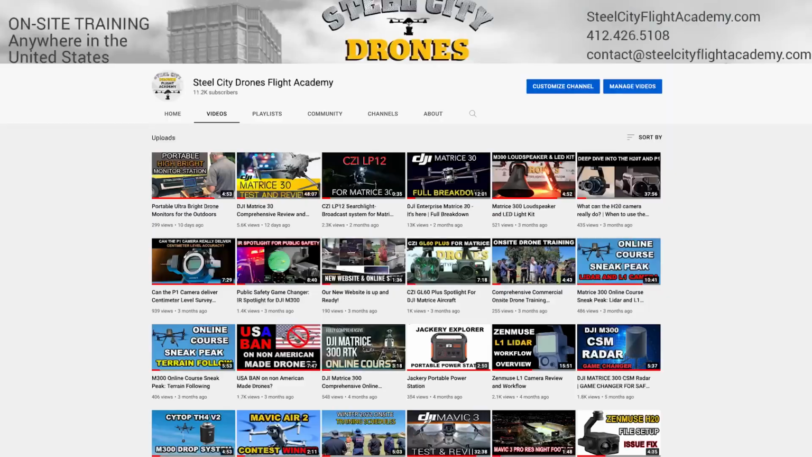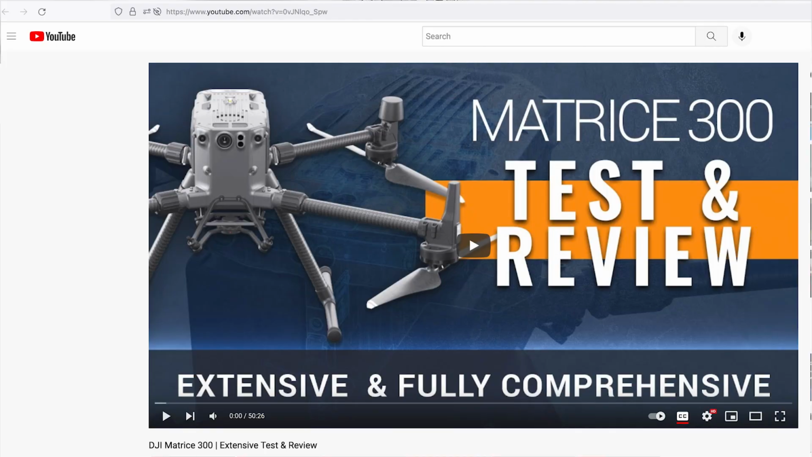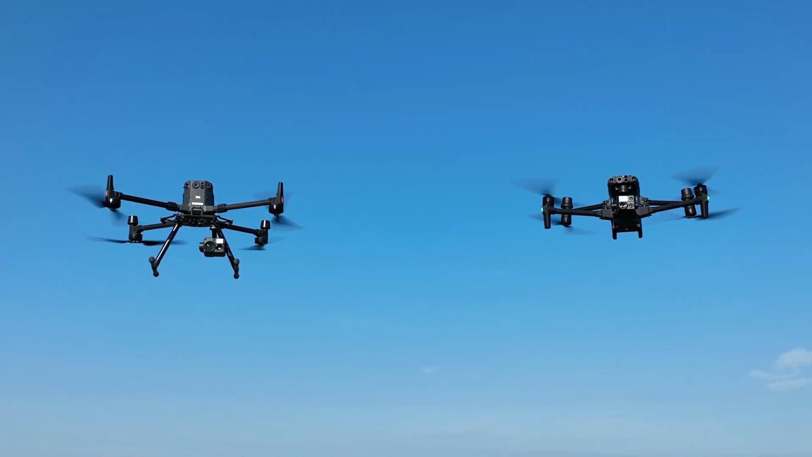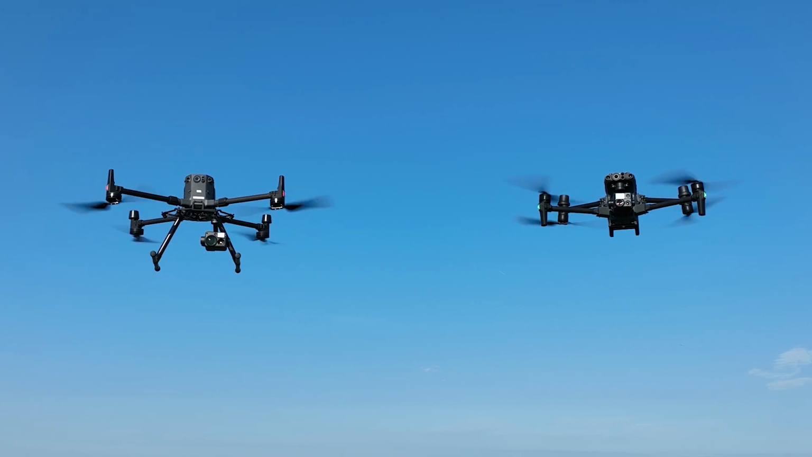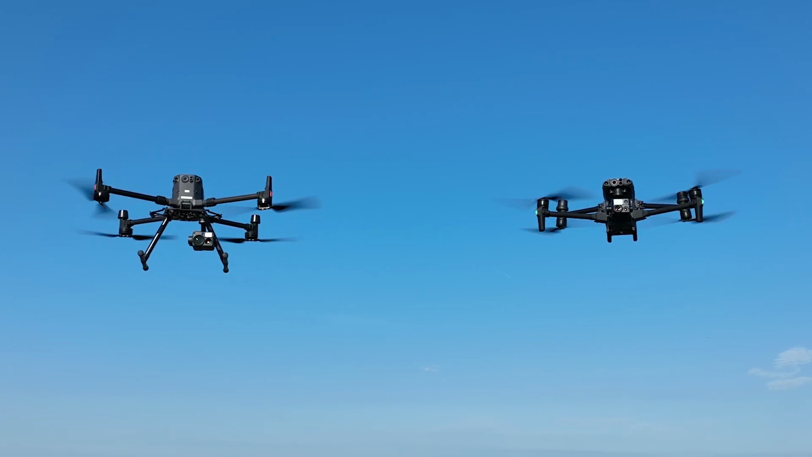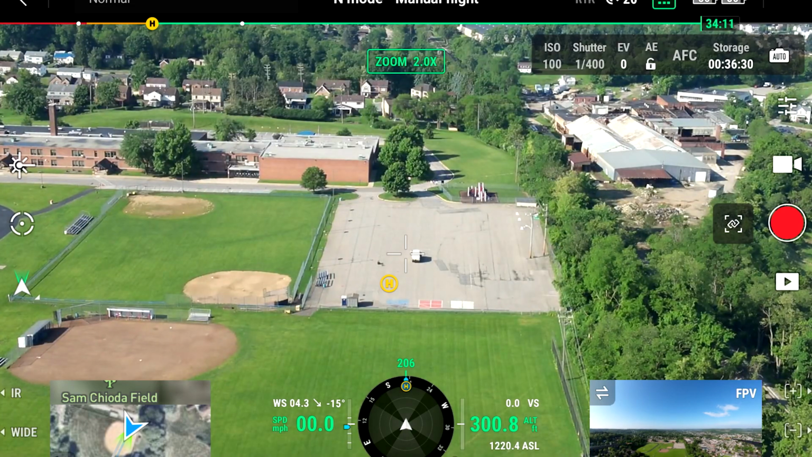So let's jump into the zoom test now. So again, if you've seen our Matrice 300 and our Matrice 30T review videos, you'll know that we really like to gauge the overall zoom capability of a camera by what I call a license plate check.